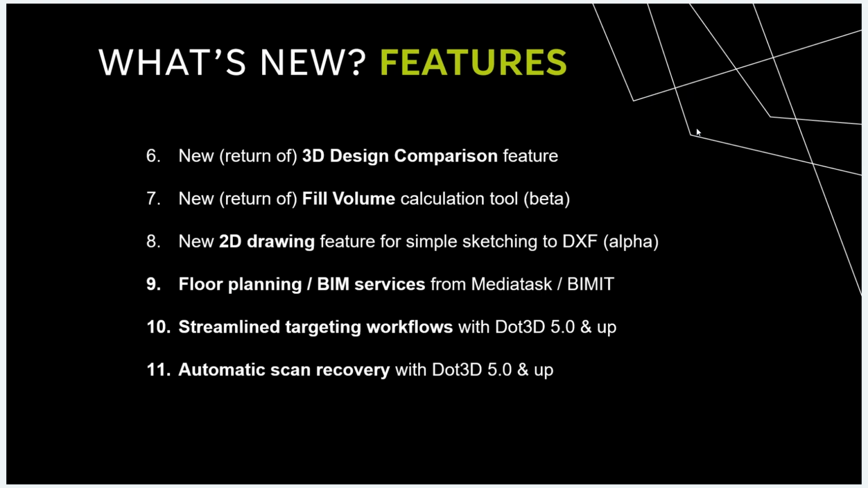We'd also like to take a moment to highlight some of our new in-app partnerships for floor planning and BIM services from MediaTask and BIMit, and we'll talk about that on a slide coming up. And we have streamlined our targeting workflows to make it easier than ever to reference survey control coordinates or known measurements between targets in your scene.